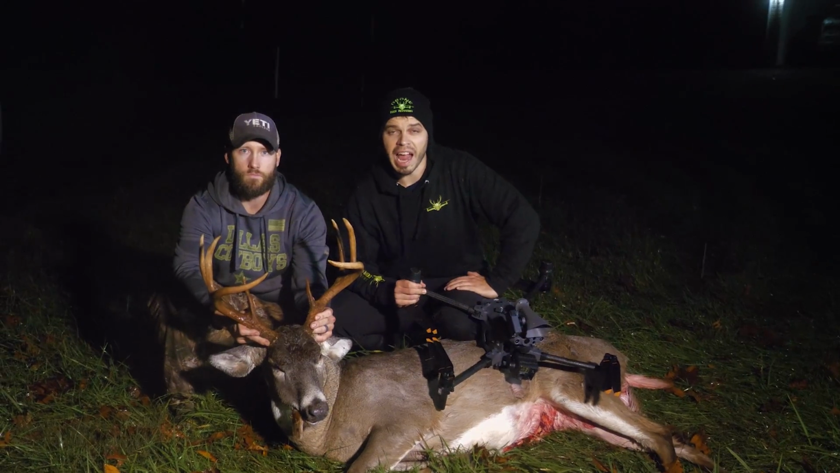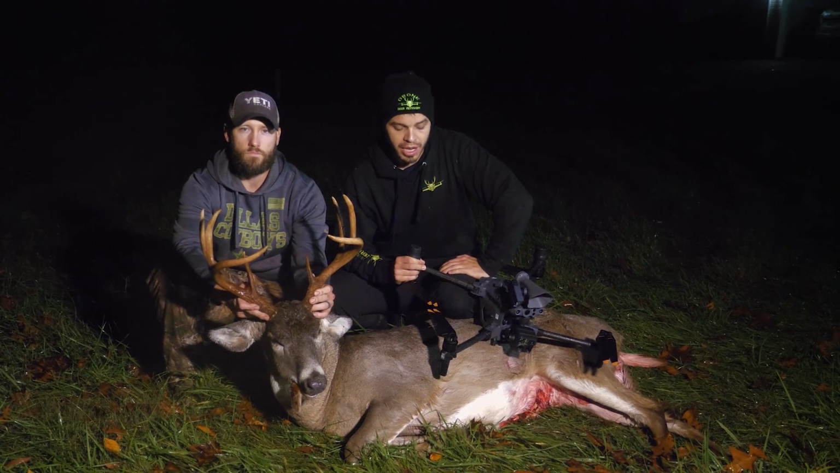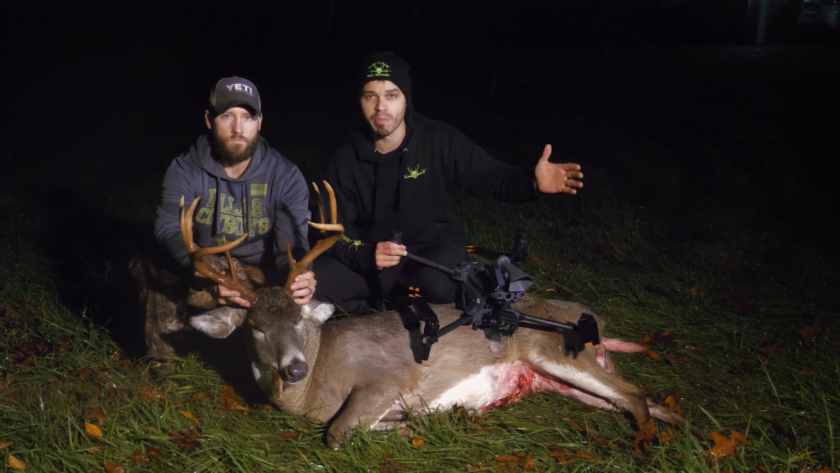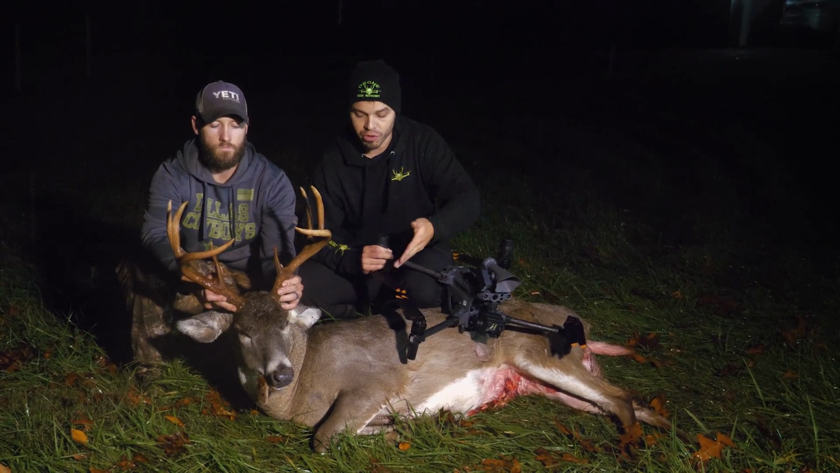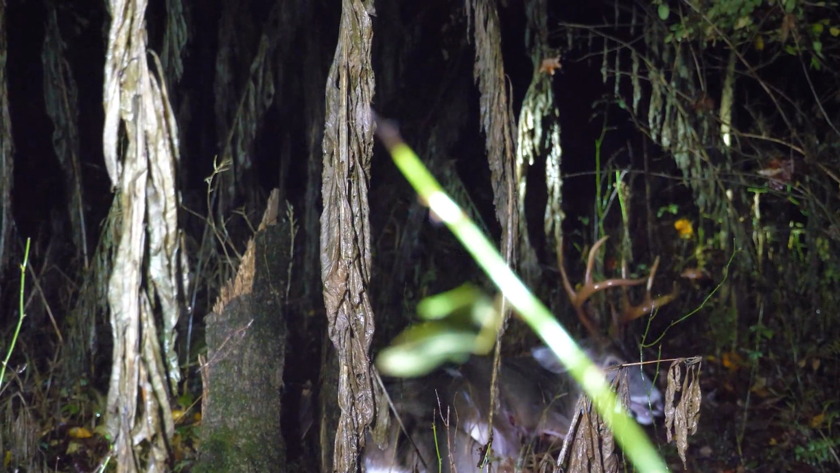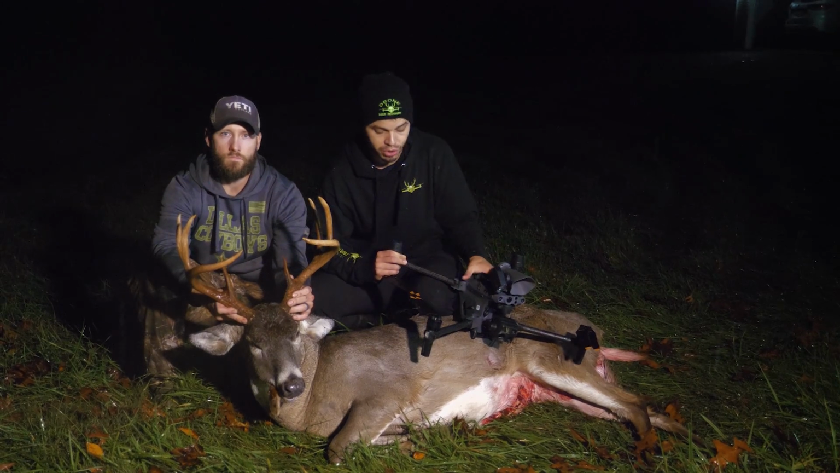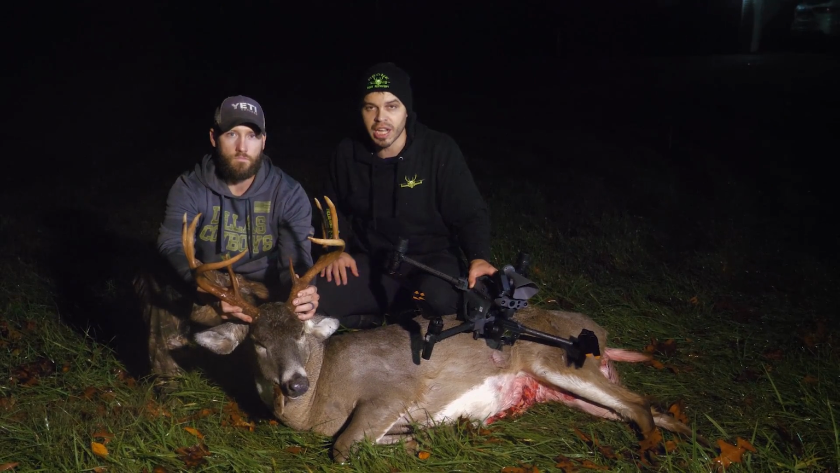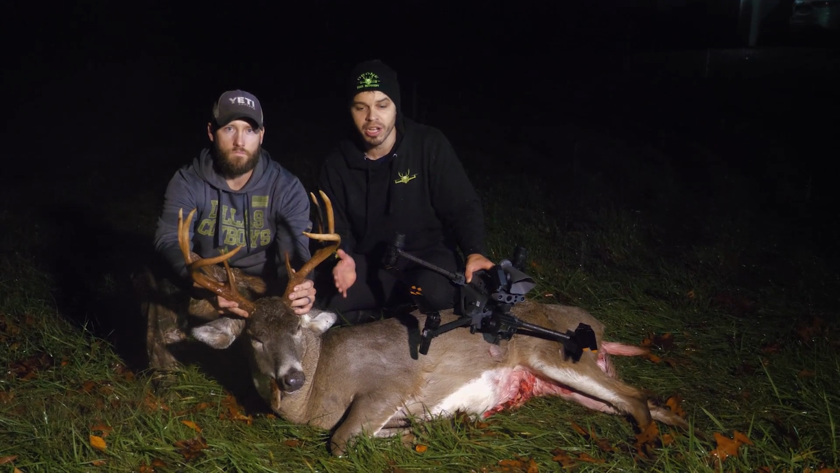All right, guys, it happened tonight. I'm Austin with Drone Deer Recovery, and what an incredible story. Nothing I have ever been part of before. Absolutely wild. Coming out after this buck was shot the first time, nicked the heart. We actually saw the first shot nick the heart, but just a testament to how amazing these animals are. And kudos to this hunter for actually sticking with this buck and finishing the job, because he could have gone to another buck.